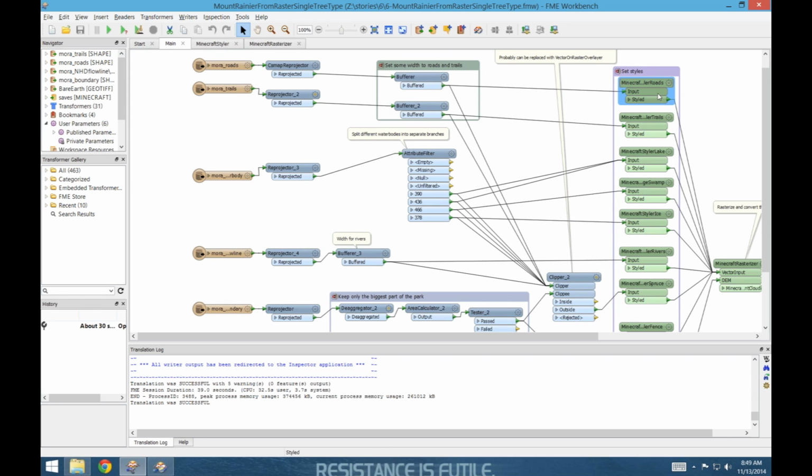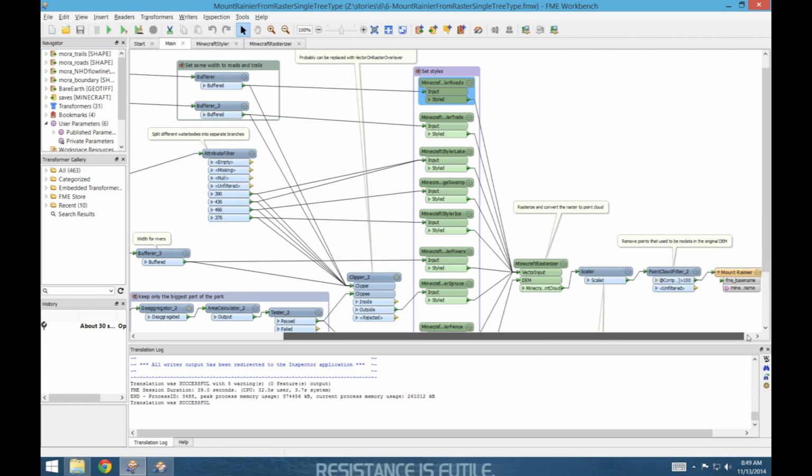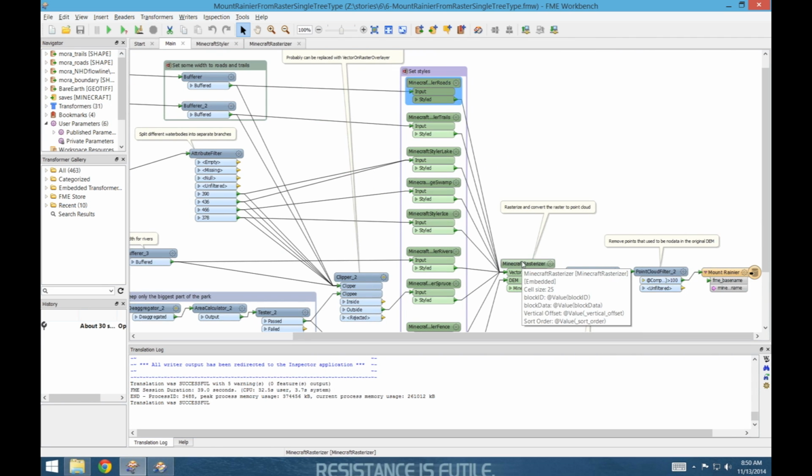So here, I guess you're making the roads, the trails, and so on. And then actually you are going to a rasterizer to basically make 1 meter spaced raster. Yes. And then I go to a point cloud. So what's coming out is actually the point cloud, not the raster. So yes, inside I rasterize it, but then I still make a point cloud. And then you can go and output it to Mount Rainier.